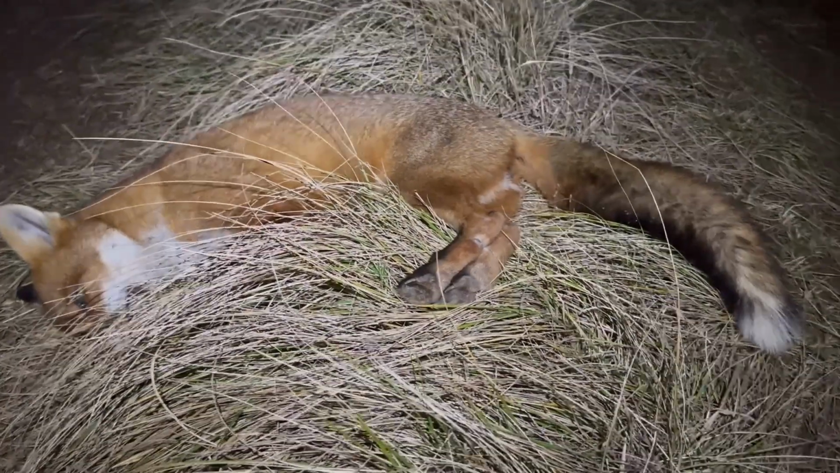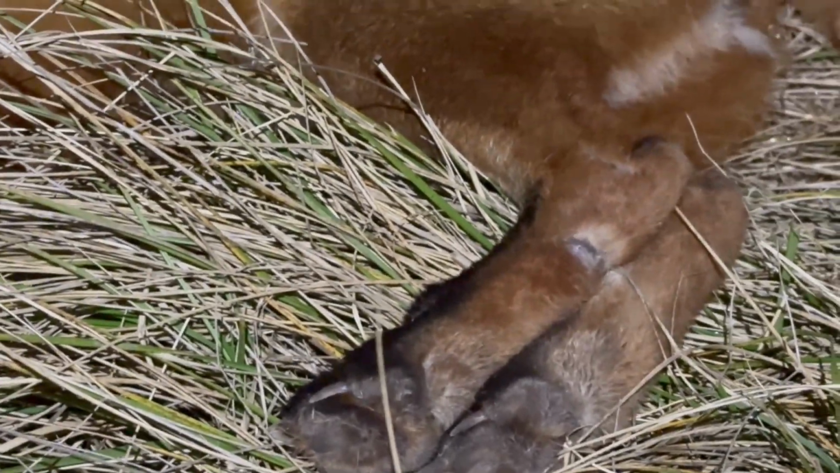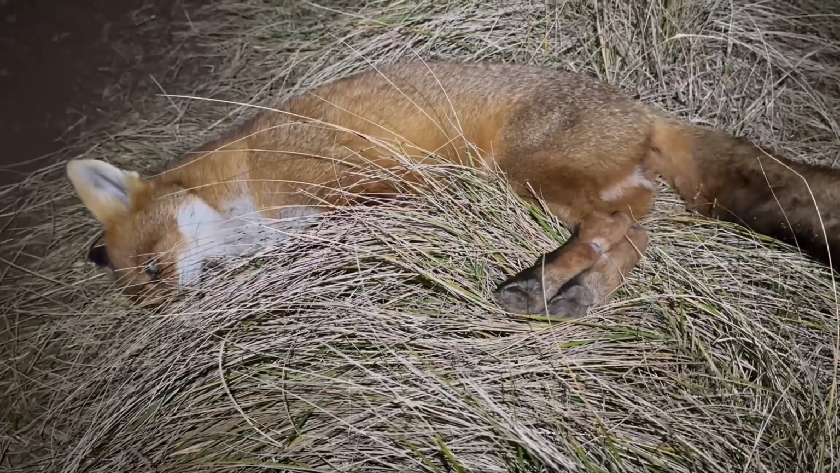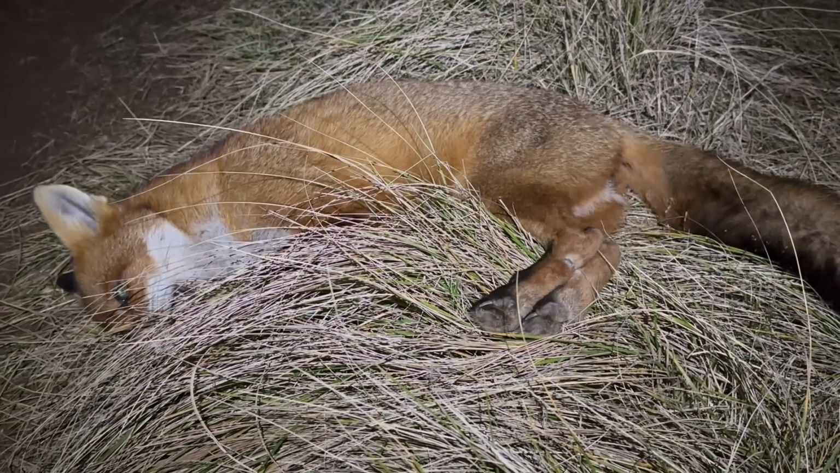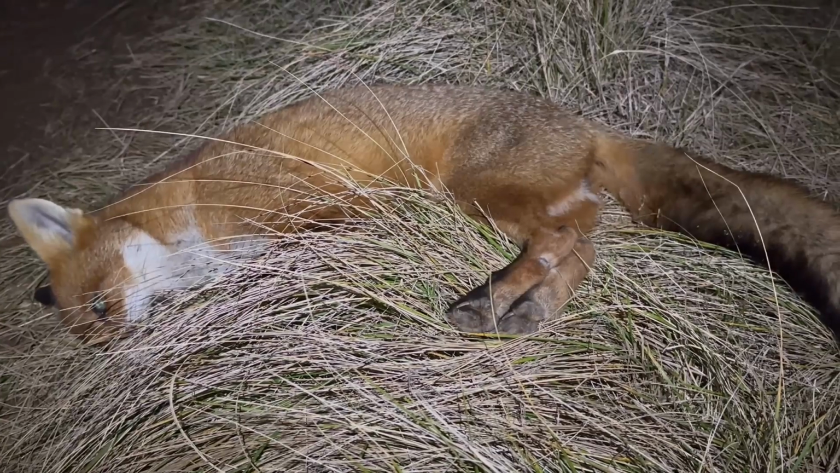This one's got a little bit of, oh, that's not good. Some, I don't know, they're bite marks or something on the leg, missing a bit of fur. Maybe they've been getting a bit frisky, and that's the result. But anyway, we'll keep wandering down, see if we can track this other one and see what else is floating around.